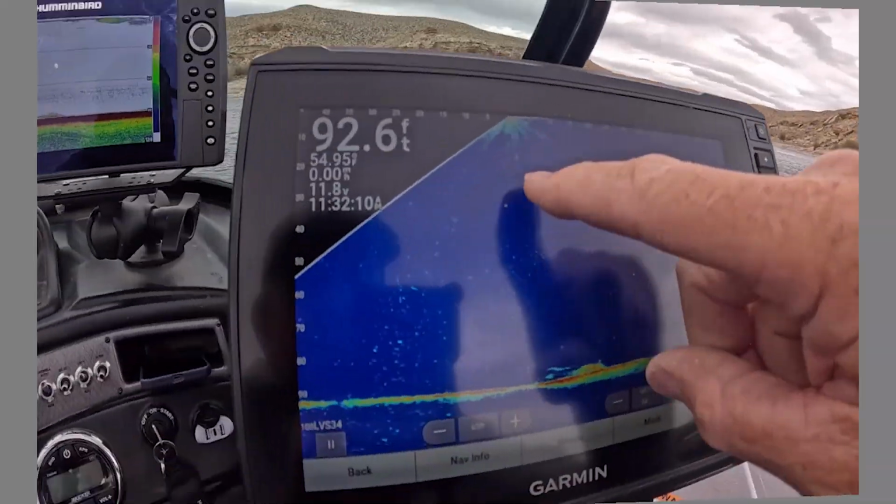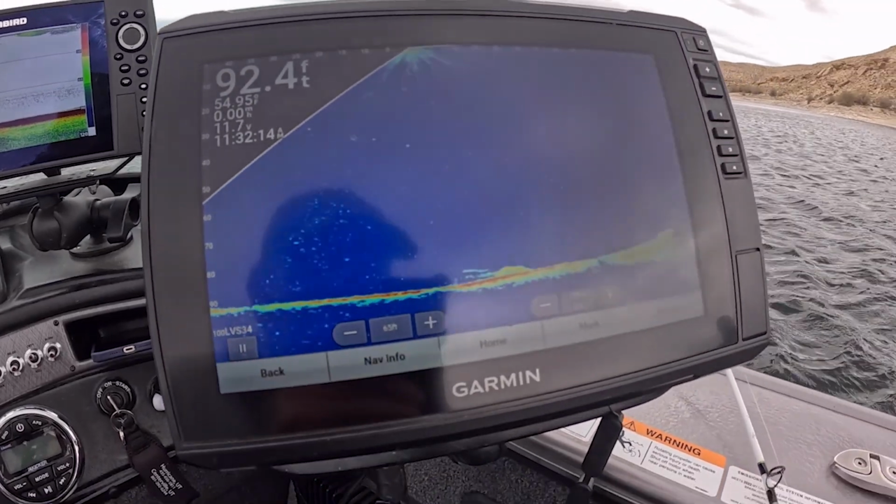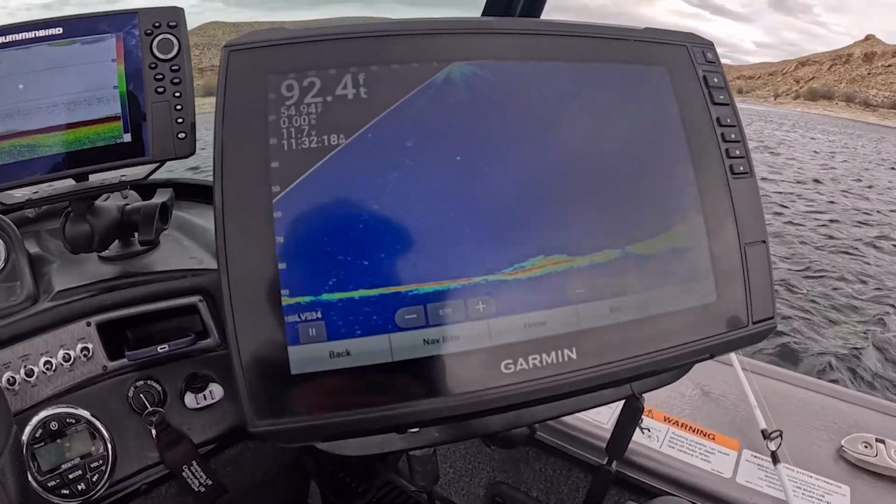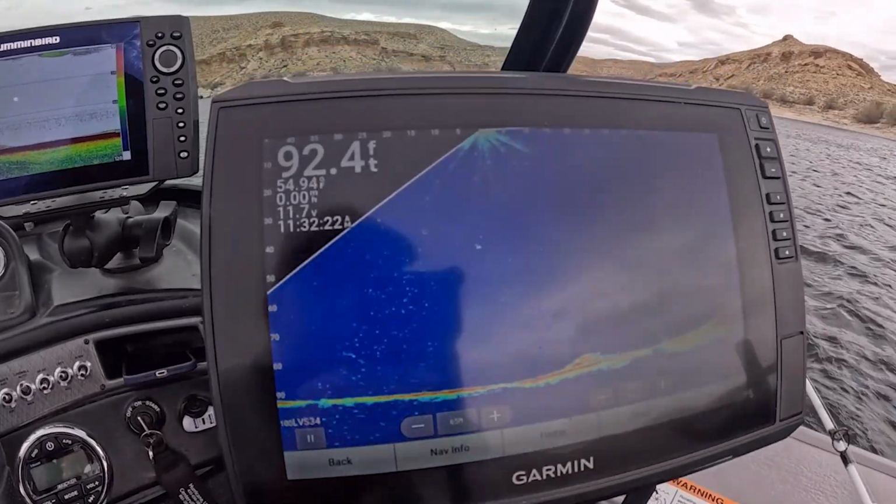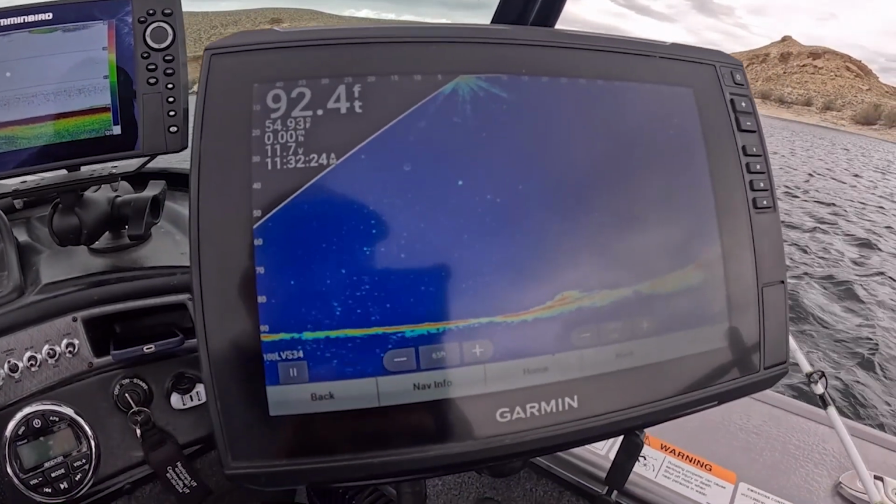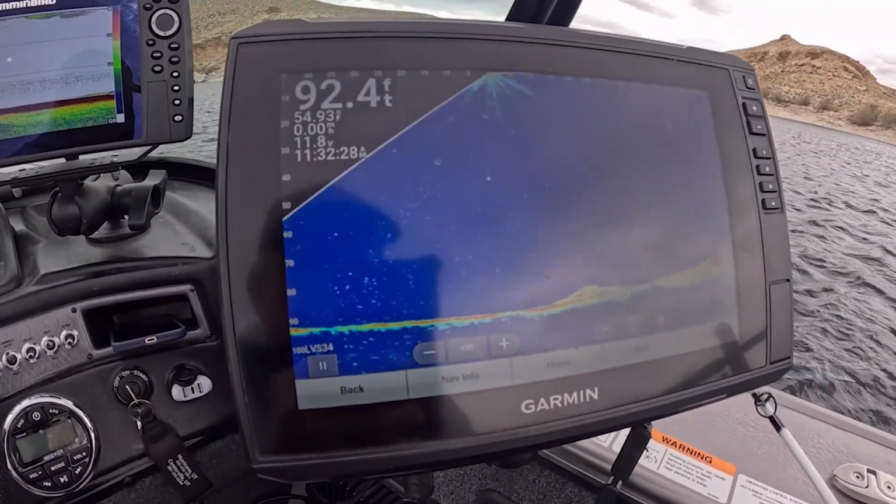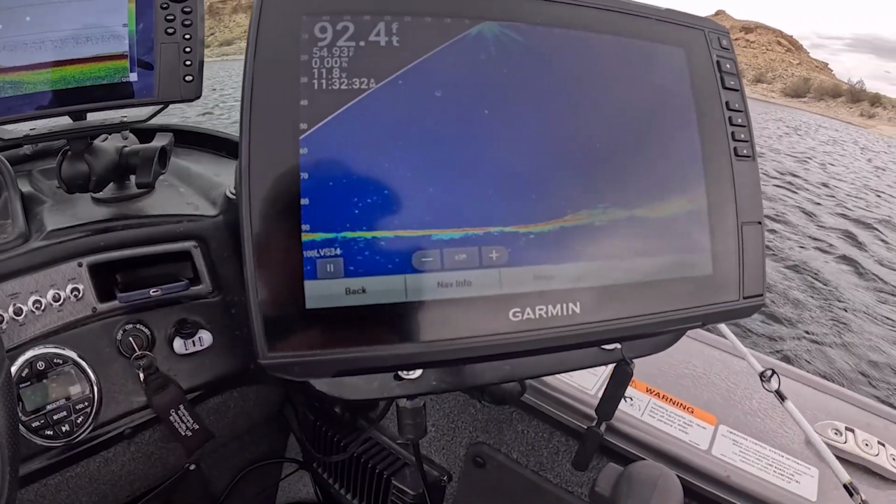Okay, once again, you can see my lure coming down. I'm only going to go down to about 45 feet. Nothing showing on my screen. But I know that there have been fish in the area, and they could be just barely outside of the transducer cone, so I'm going to be fine at about 45 feet. Just kind of playing around.